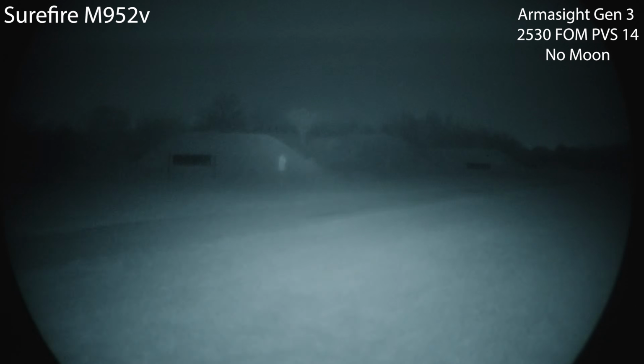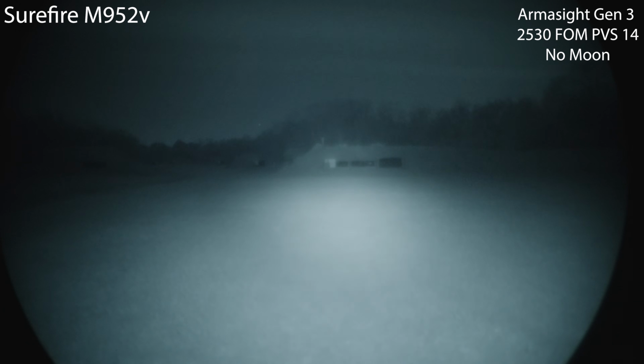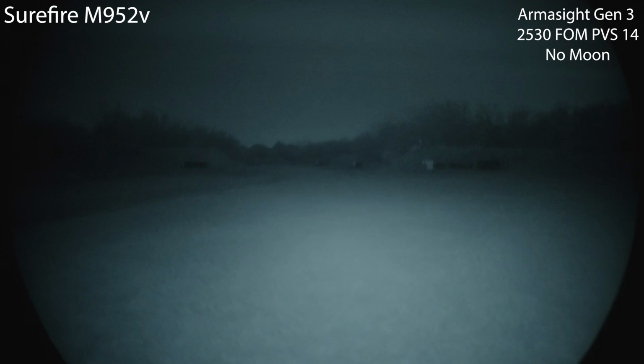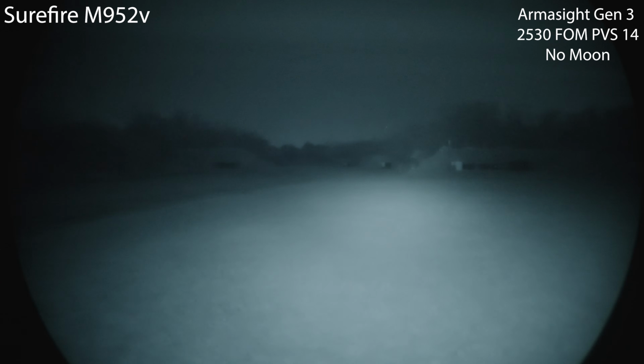Here's the Surefire M952V. A little bit older version. It actually looks like it has a better illumination pattern than my more updated 600V. So 100 yard, 200, maybe a little bit of use to 300, and I don't think it's really helping much beyond 300 yards.